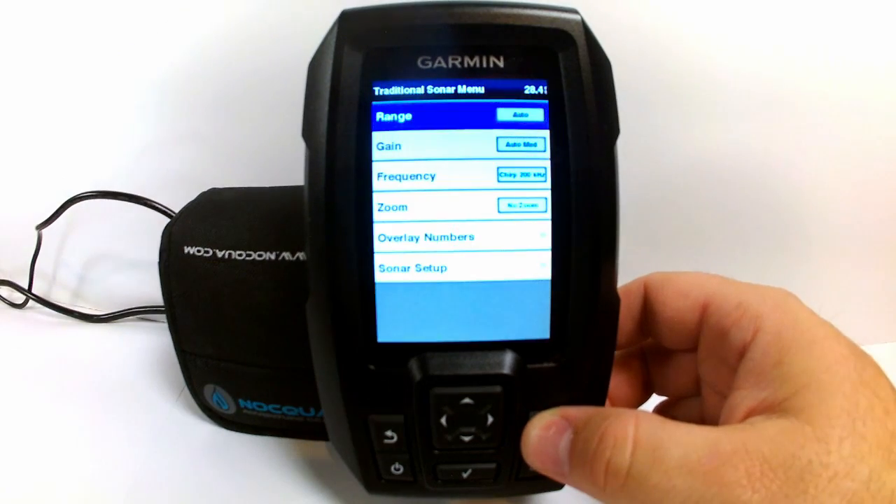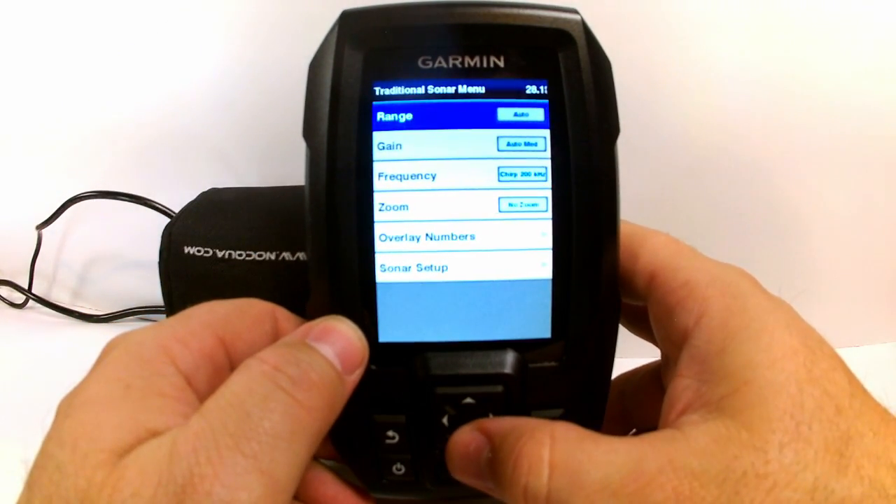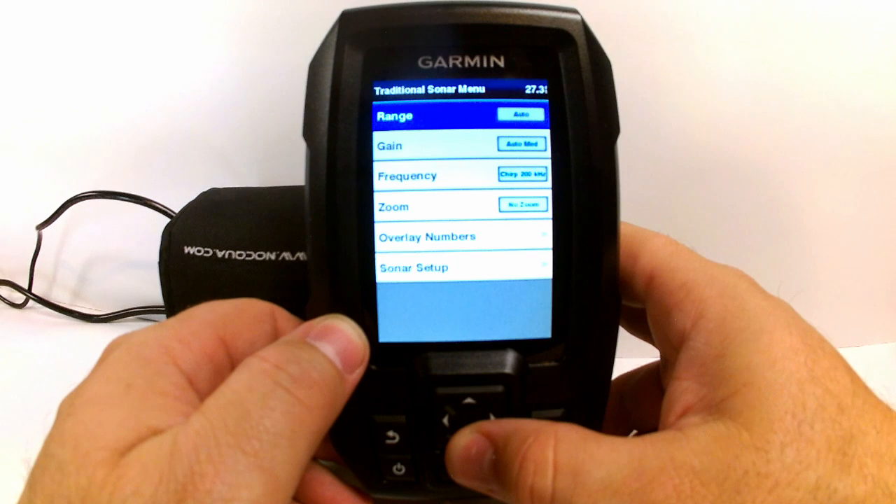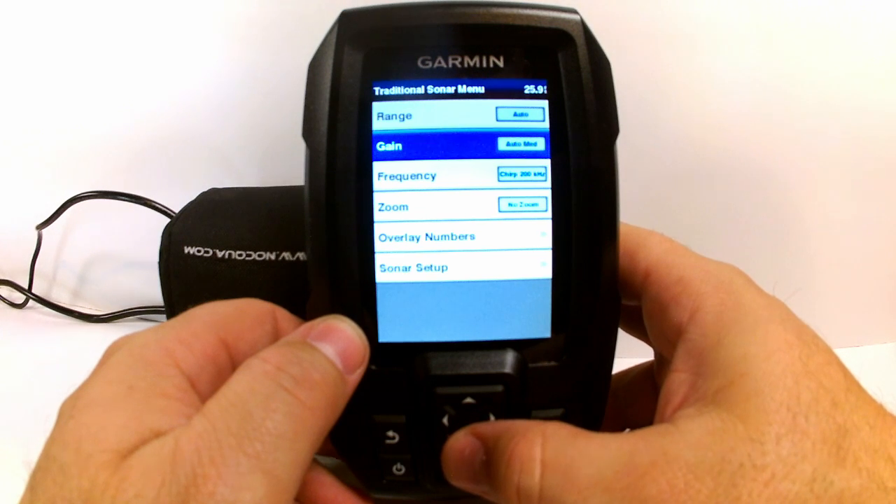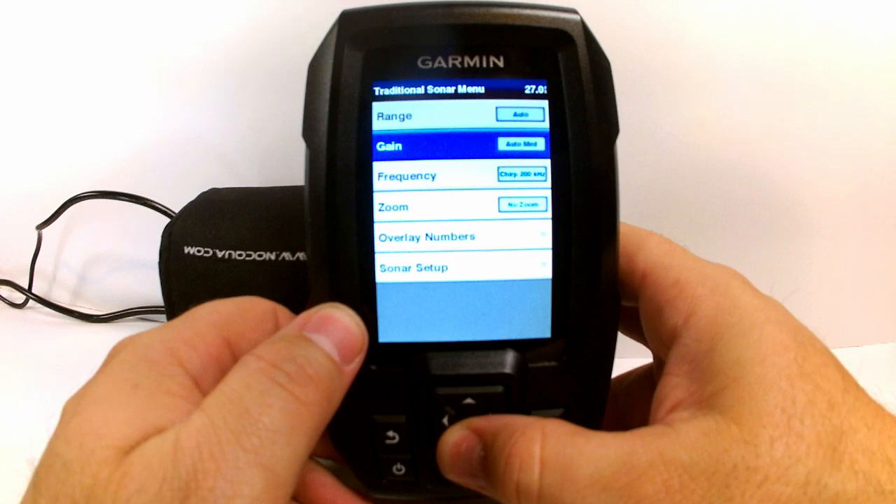If we press the menu button, we're going to have a load of options here ranging from the range, and basically that's just going to be able to set the range where the bottom contour is. I prefer just to keep that in auto. Your gain, basically how strong the sonar returns are going to be. Again, I like to keep that in auto.